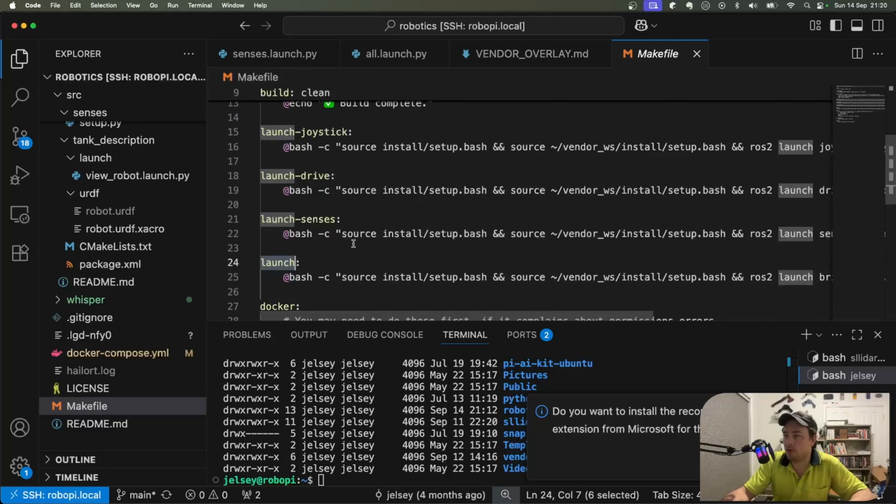But yeah, so whenever you want to run, you have to source your own setup.bash from your own workspace, and then you also have to source the setup.bash from the vendor workspace. And then you've got both of those layers to play with.